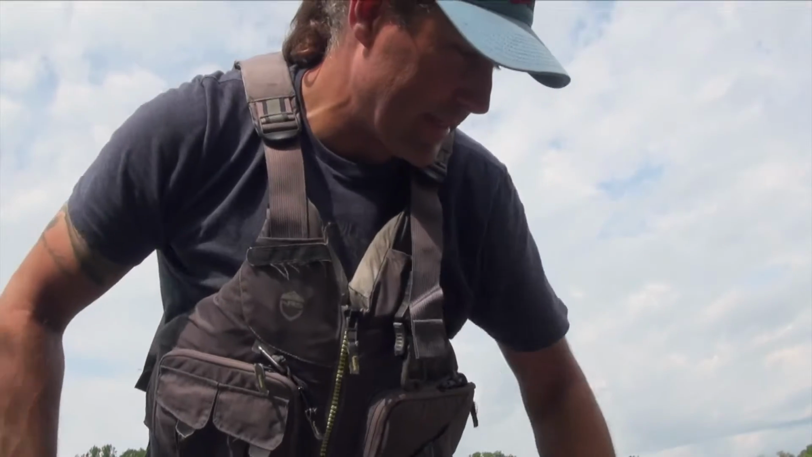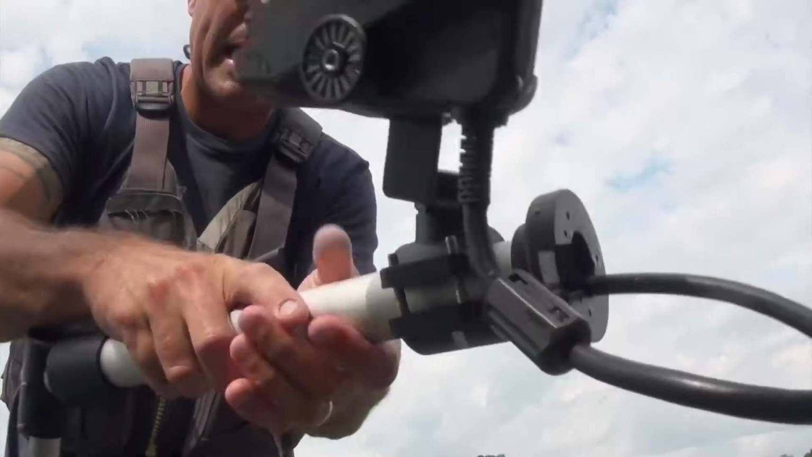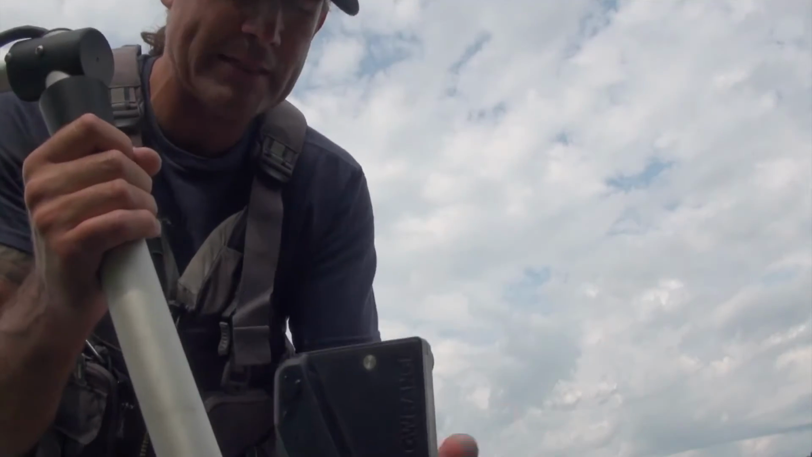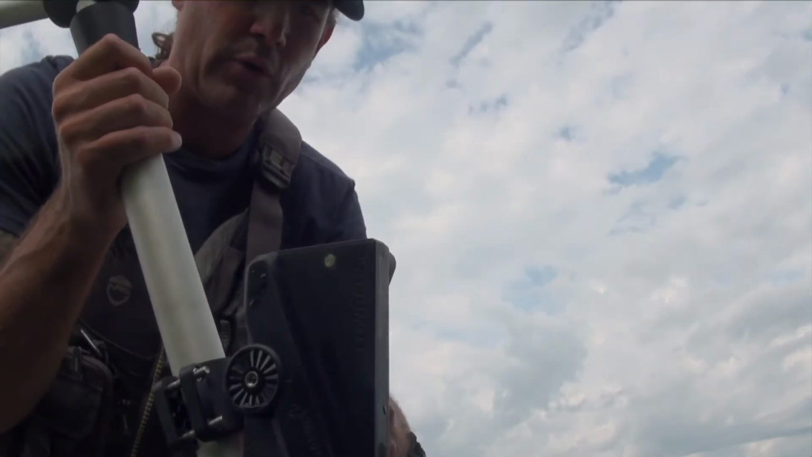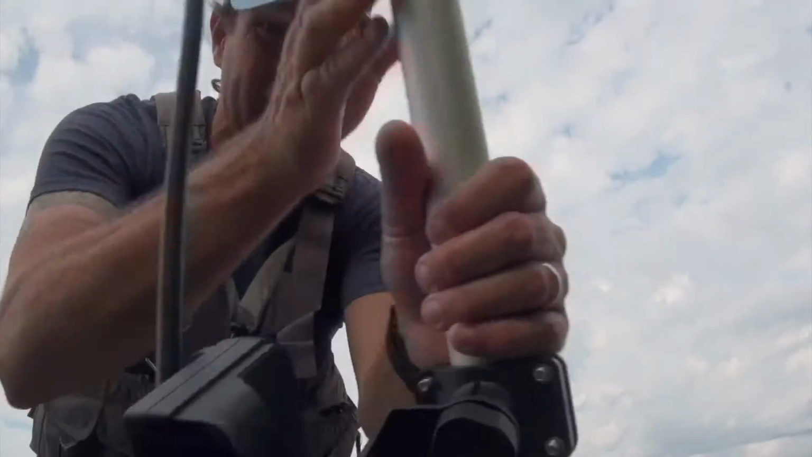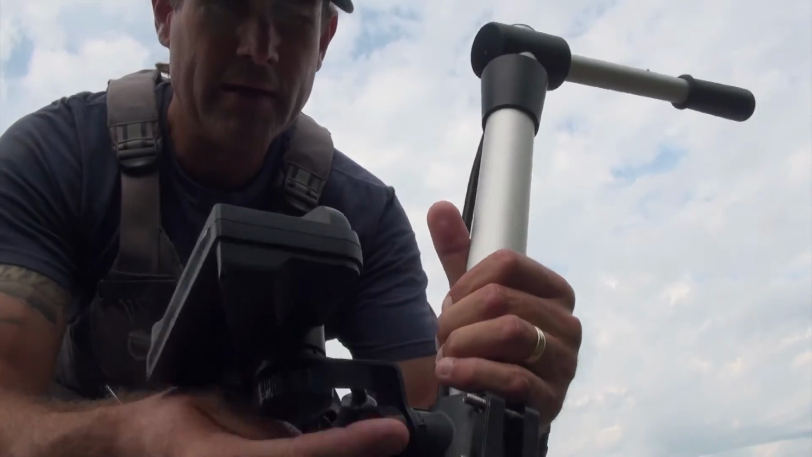Alright folks, today is the second day learning Active Target. What I'm going to do today that's different than yesterday is change the orientation from that forward or down facing, two surfaces scanning out there, to a sideways. I think it's called perspective mode, and it's pretty easy to switch the orientation of the transducer.